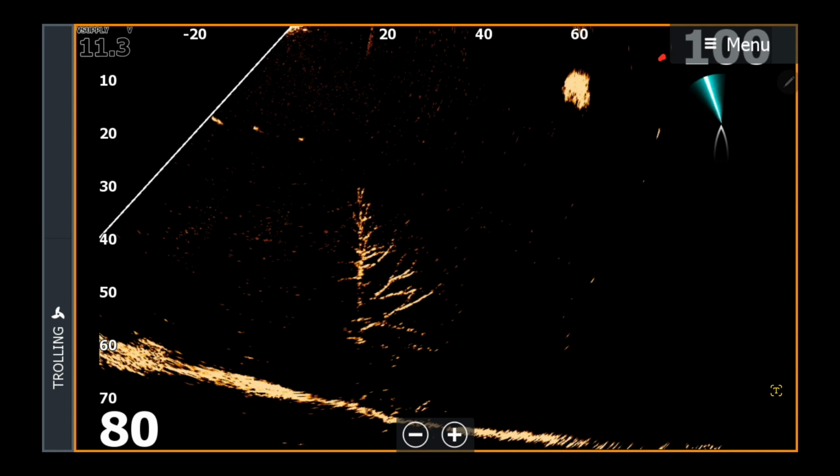I would count it down 10 Mississippis, and basically that's where I wanted it to be. I wanted my swimbait to come across between halfway and the bottom of this ball of shad.